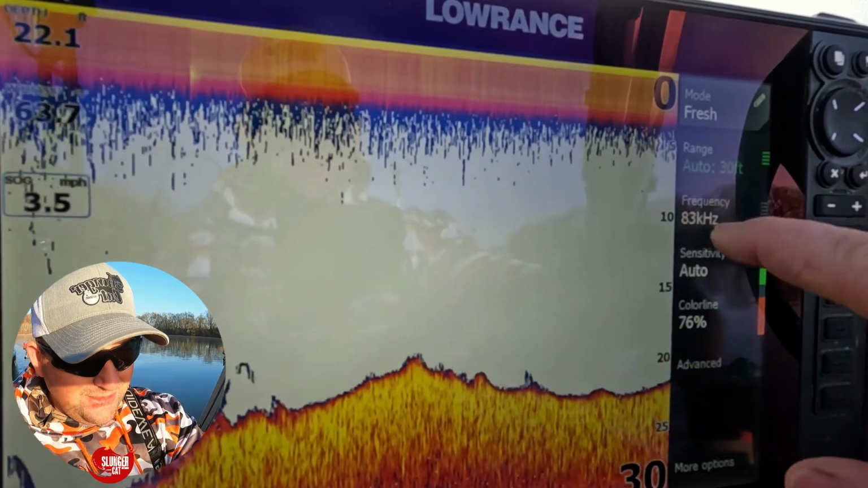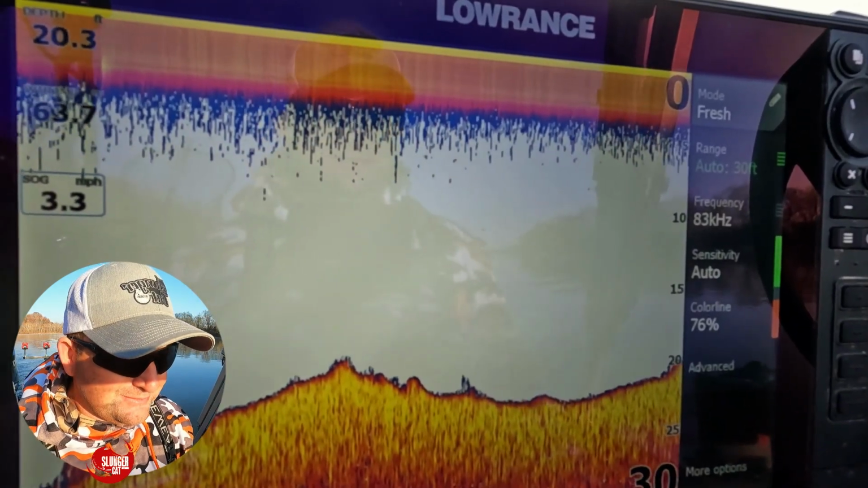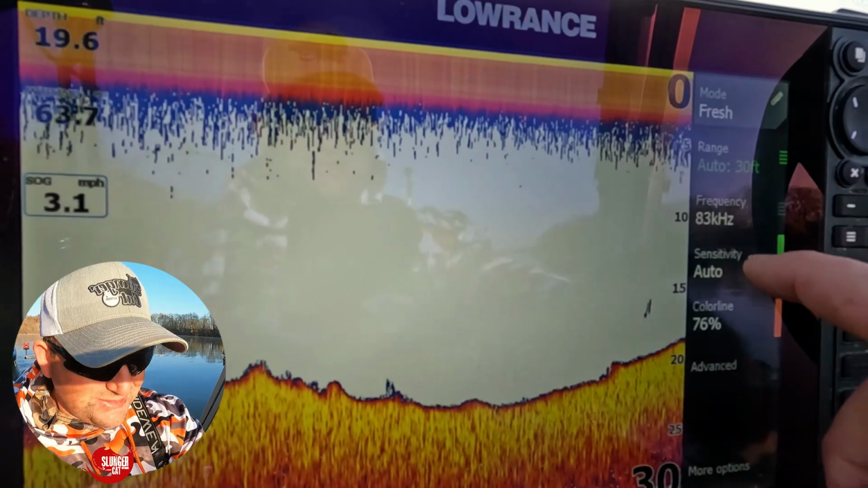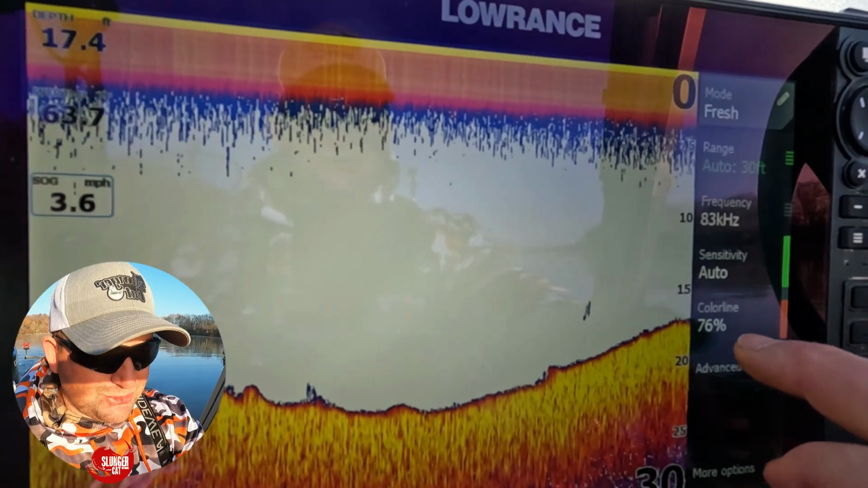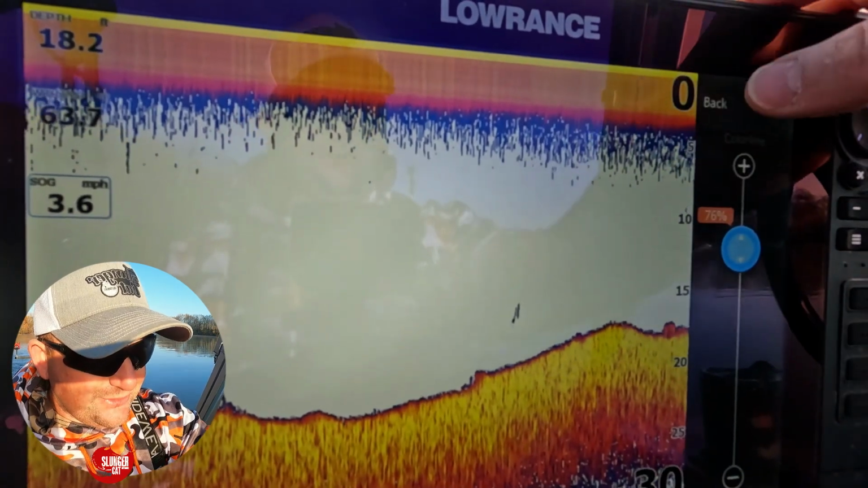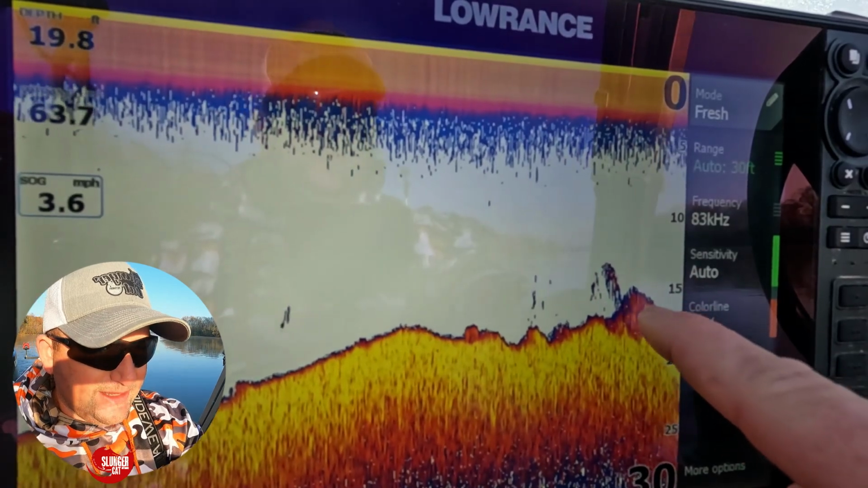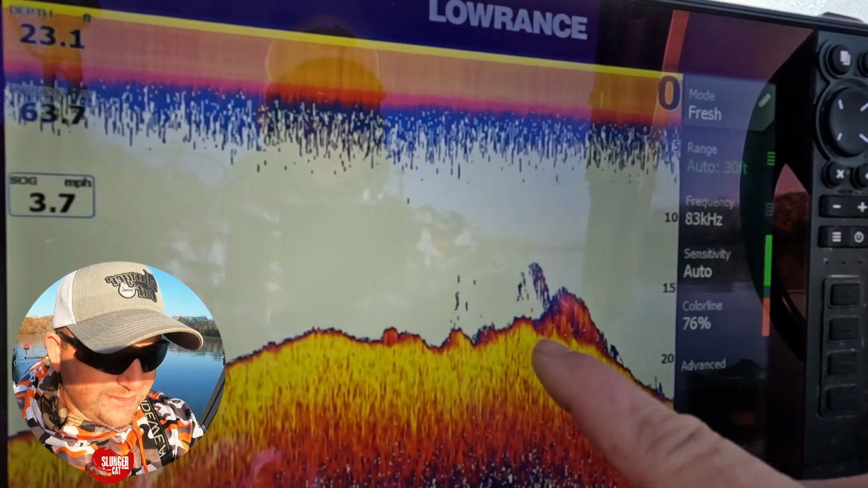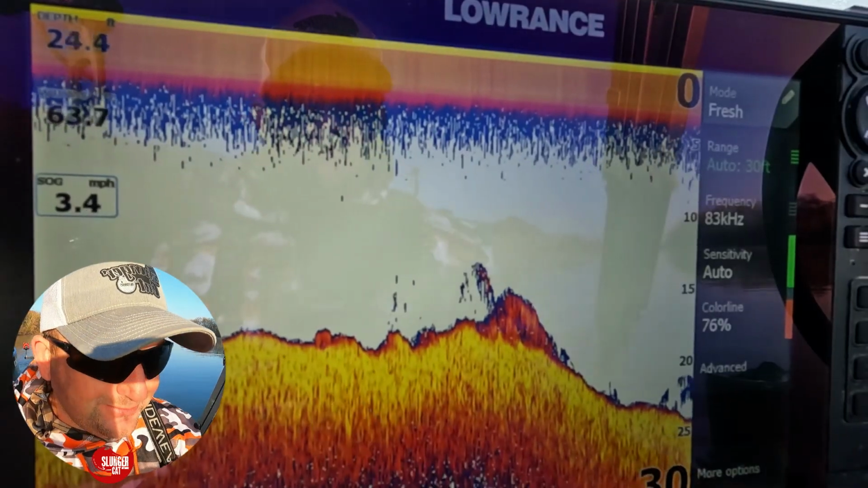I am in 83 kilohertz. I am an old school kind of guy, so I like that 83-200. Lowrance has some pretty good settings as far as auto, so I leave my sensitivity in auto, my range in auto, and then I got my color line on 76%, but it is also auto as well, so it will change itself. So we got some cover right here. This looks like wood. You can see how it's connected, and it's got a softer return right here. So that's a nice little log or stump pile or something on top of this hump. And it's got some rock in there as well.